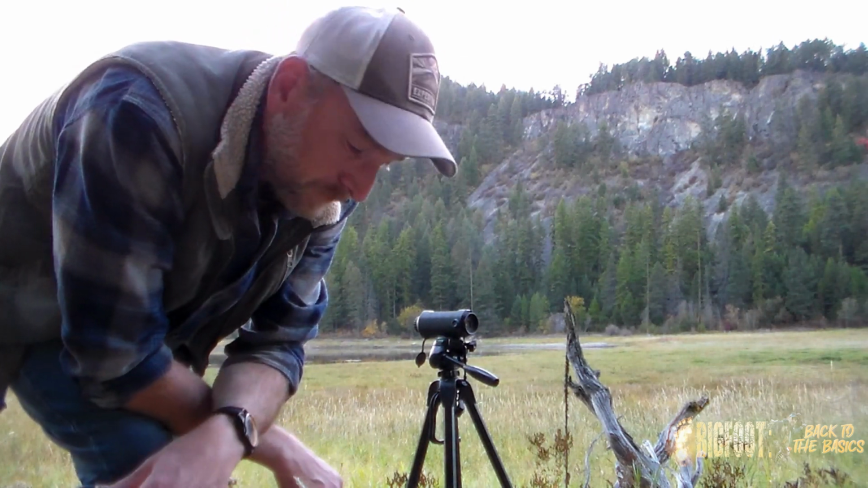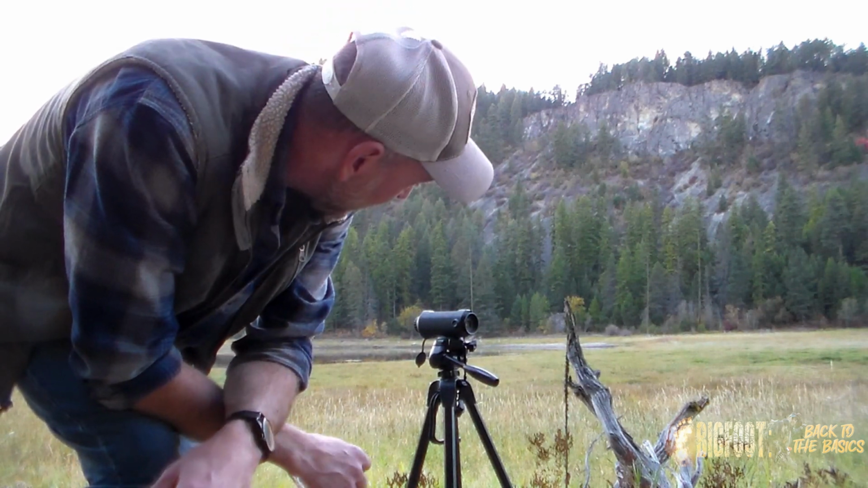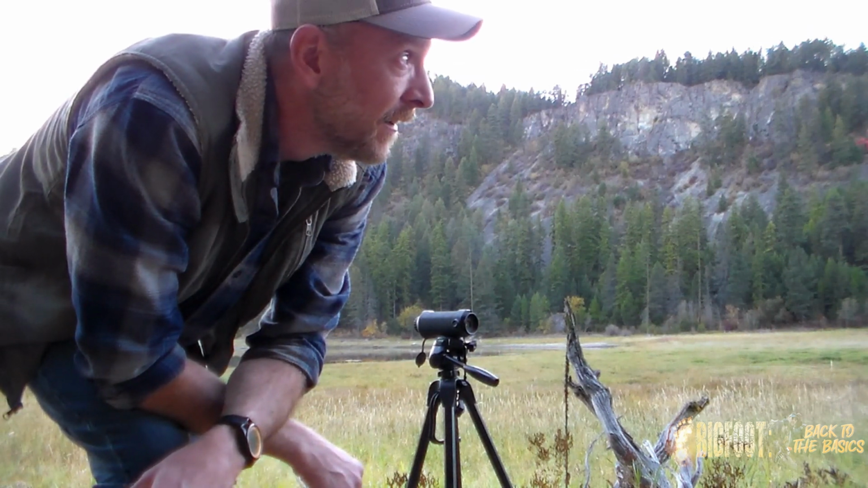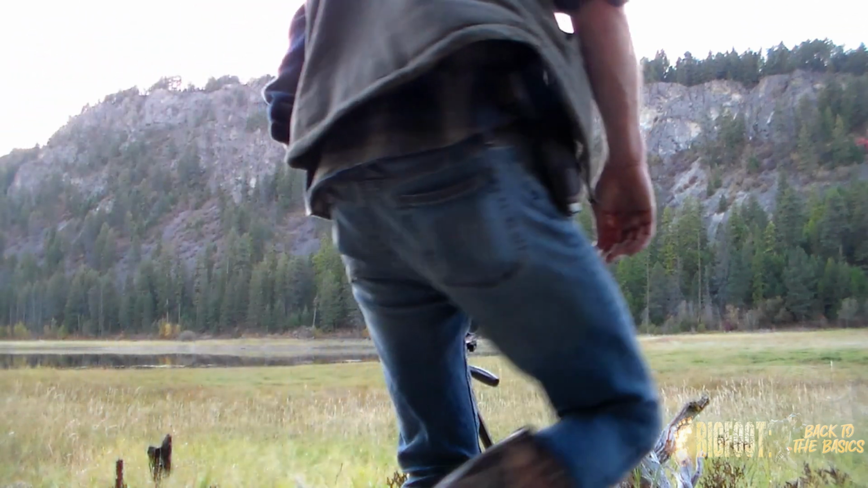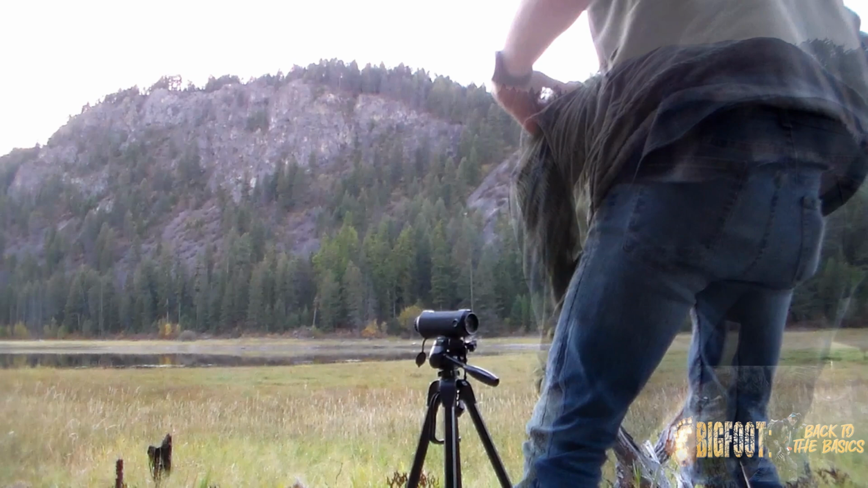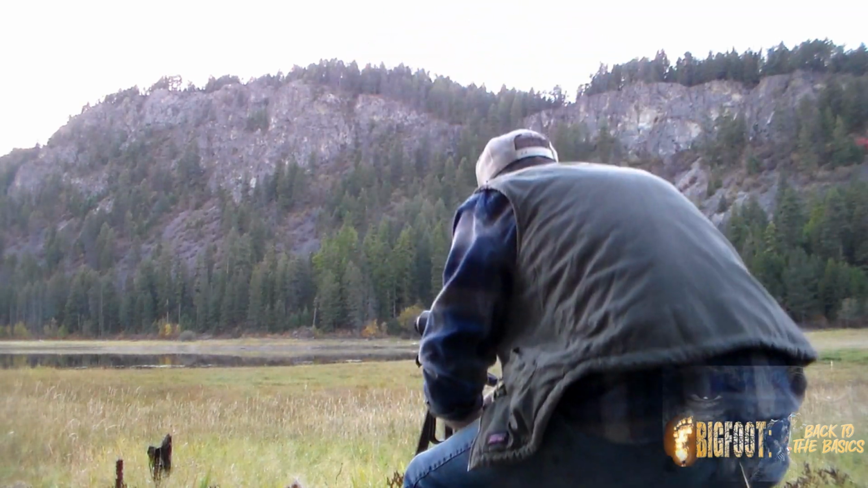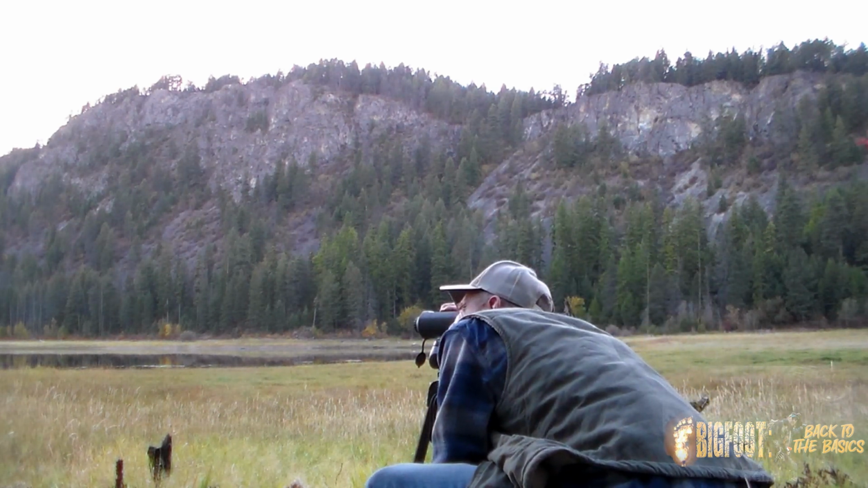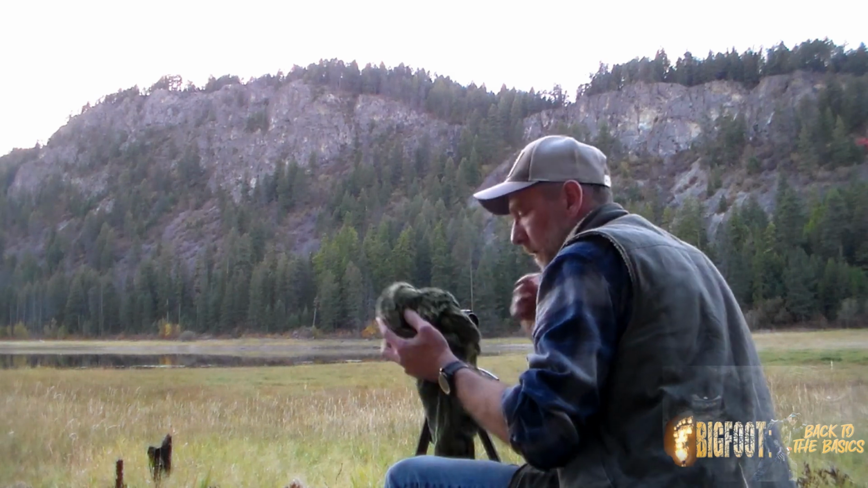I'm using an ATN thermal. I'll go into more detail about the camera later on, but that's what I'm using, and sun's setting quick, so I gotta hurry up. It's recording.